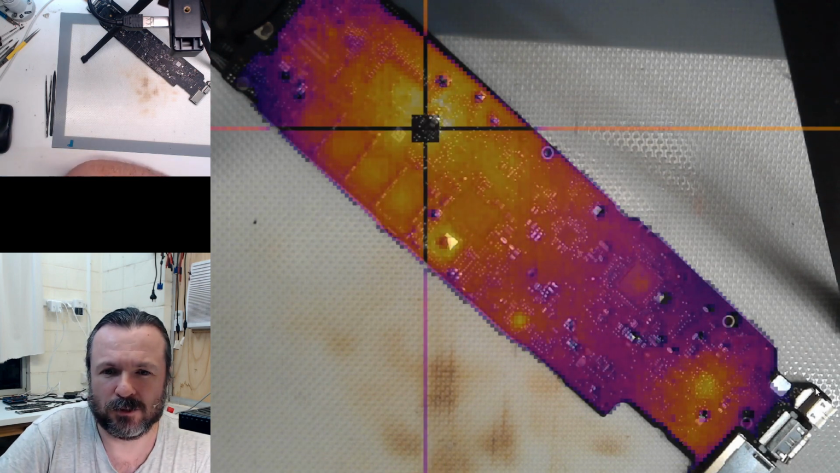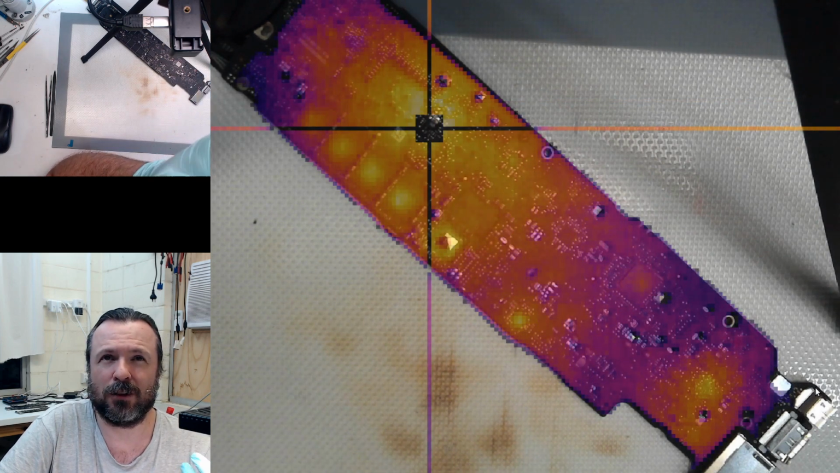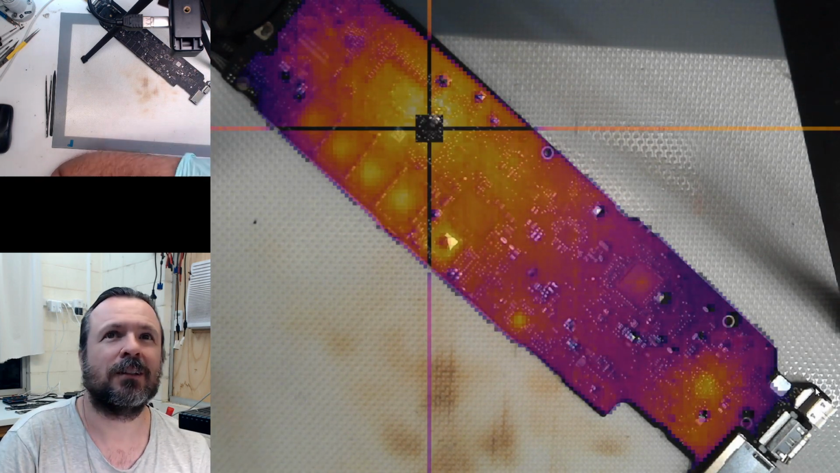Dark to bright over different temperatures. Well, Richard, I mean, that's what the coloration is. I mean, I could change the alpha over the range, but yeah.